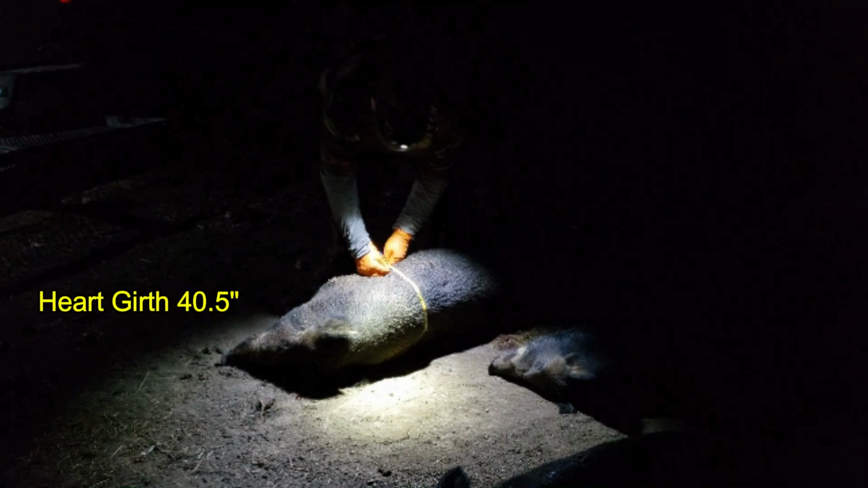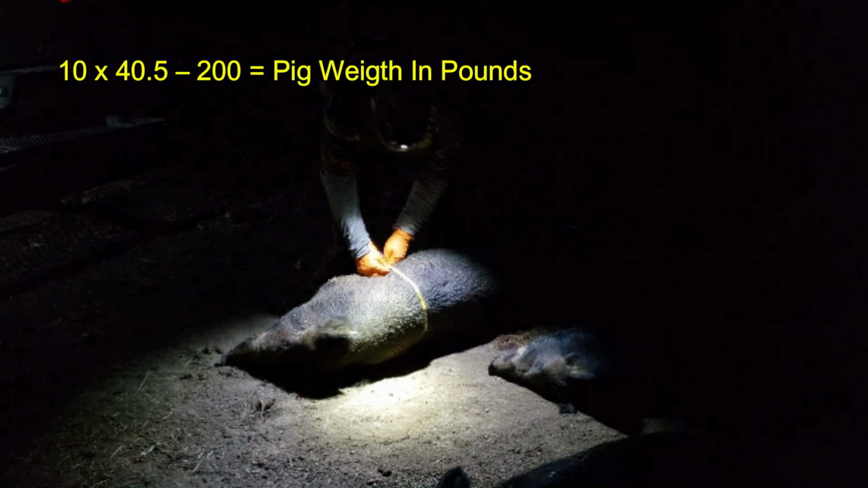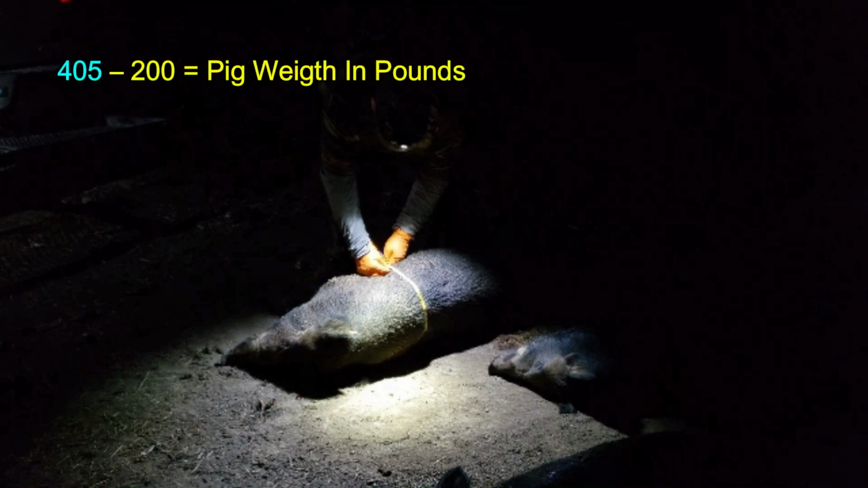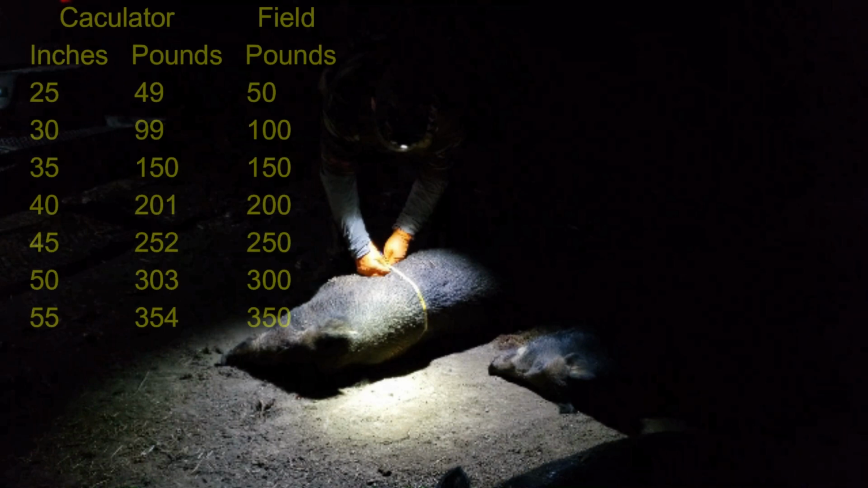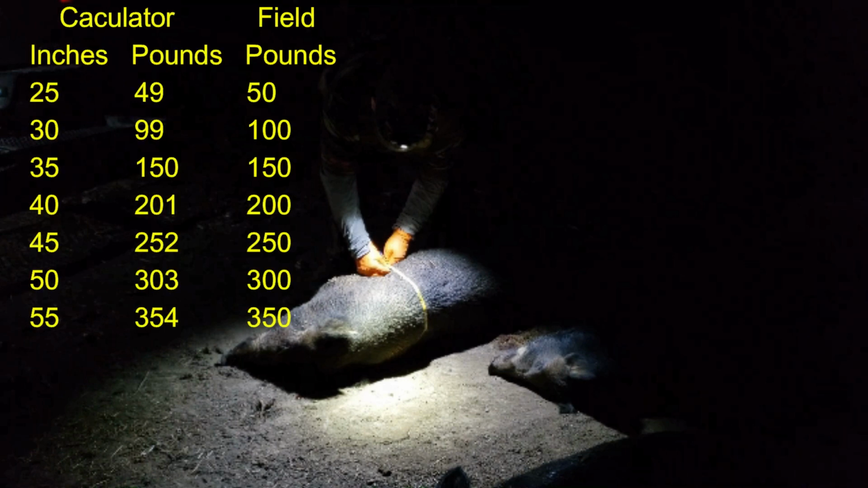So if we had a heart girth of 40.5 inches, as with this boar, then you have 10 times 40.5 minus 200 as the pig weight, or 405 minus 200, which gives you an assessment of 205 pounds, which is very close to the longer method, which came out to be 206.17225 pounds. Now this is a chart comparing the original method that needs a calculator to do versus the field method. As you can see, the numbers are fairly close.